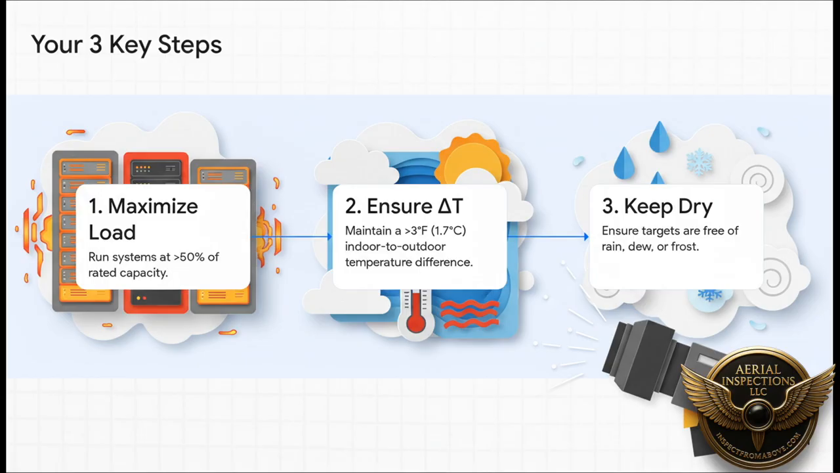Second, for buildings, we need a decent temperature difference between inside and outside, what we call a delta T, so we can actually see the heat escaping. And number three, probably the simplest one, everything has to be dry. Rain, dew, frost, they create their own thermal patterns and can completely hide the real issues underneath.